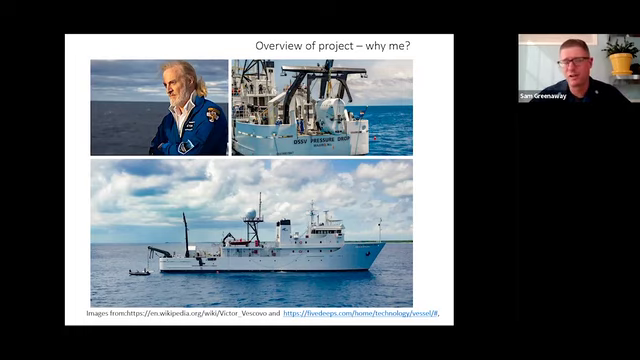I think he climbed all the tallest peaks on the continents, had skied to the North and South Pole. I don't know how he got the idea to go dive all the deep parts of the ocean, but he did. Bought a ship, built a submersible, and set out to do it. One interesting thing,